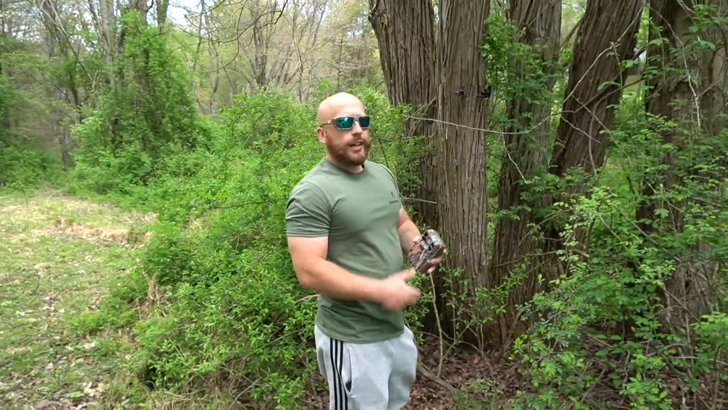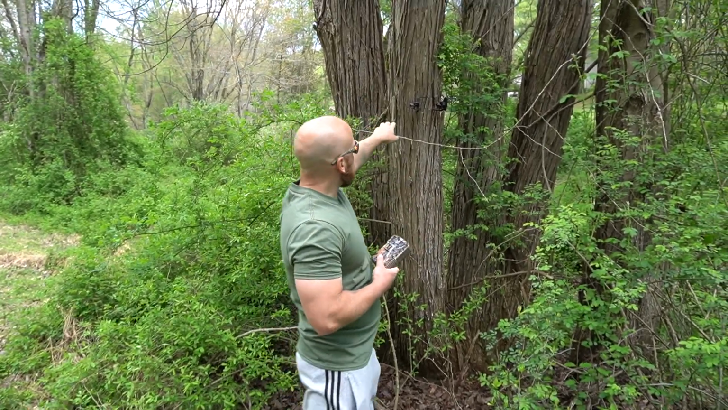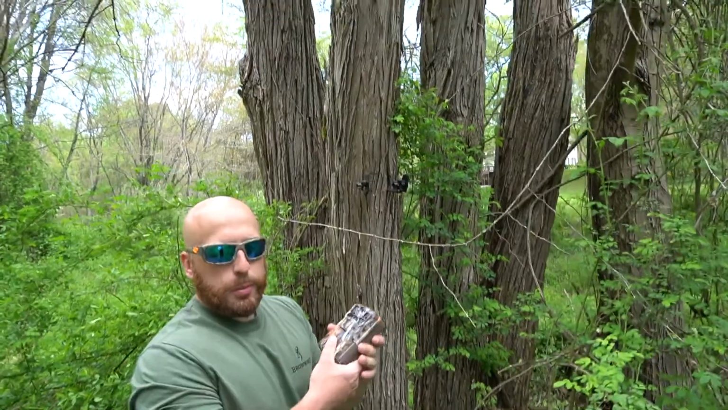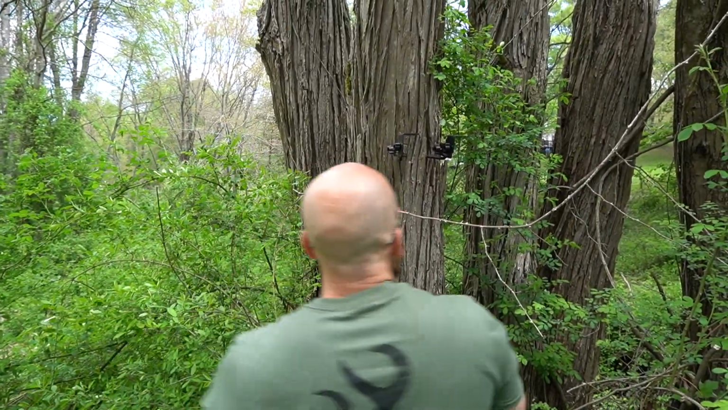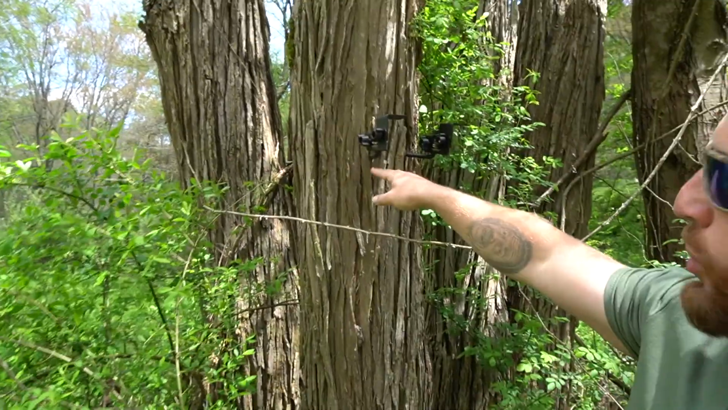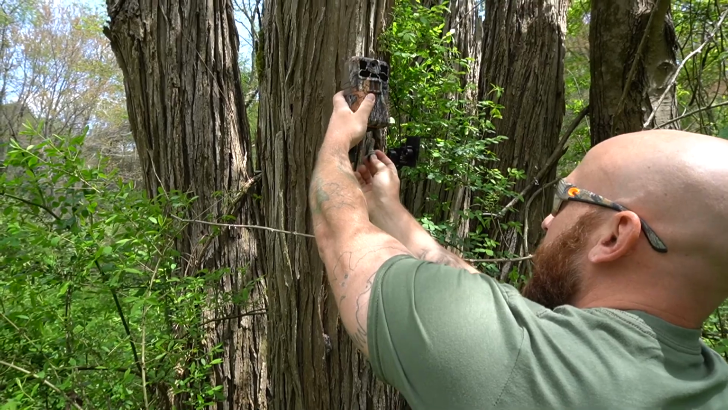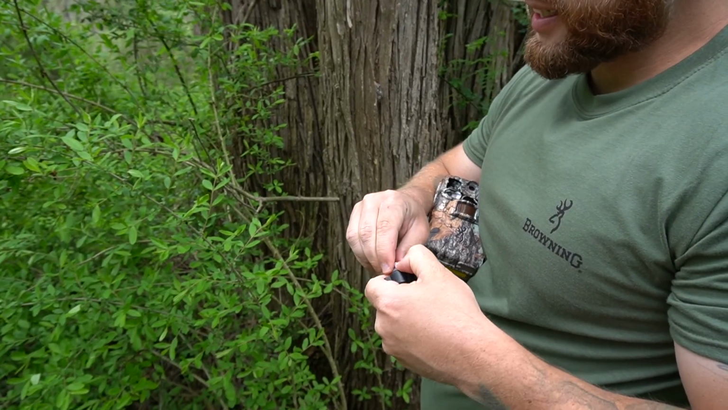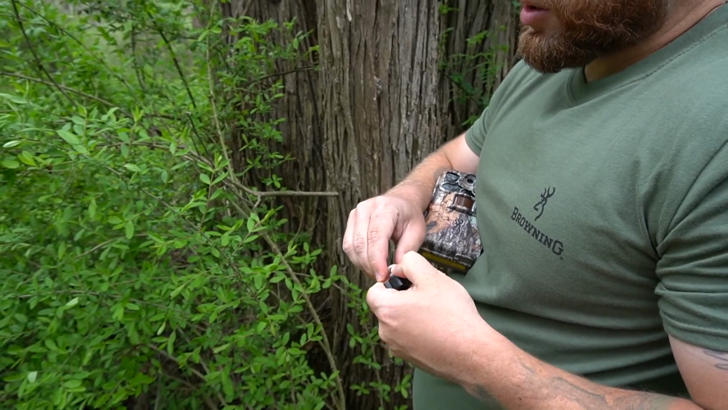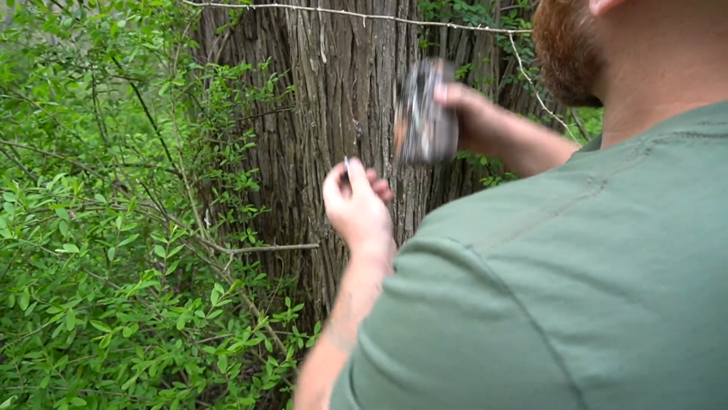All right guys, we're going to hang the Spec Ops Elite HP4 right here. This was that stick and pick mount I was telling you about that goes right into the bottom of the camera. They're pretty straightforward. You just screw them into the tree and then you line your bracket up. Actually, you get two of these little plastic, I guess you would call them O-ring type things. And one you'll keep on the bottom.